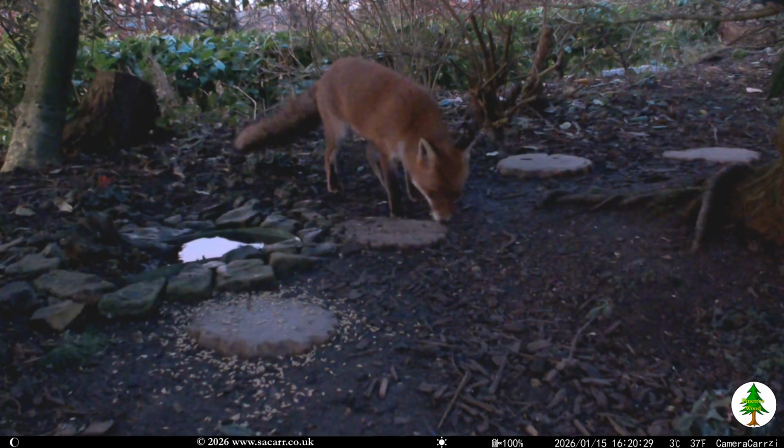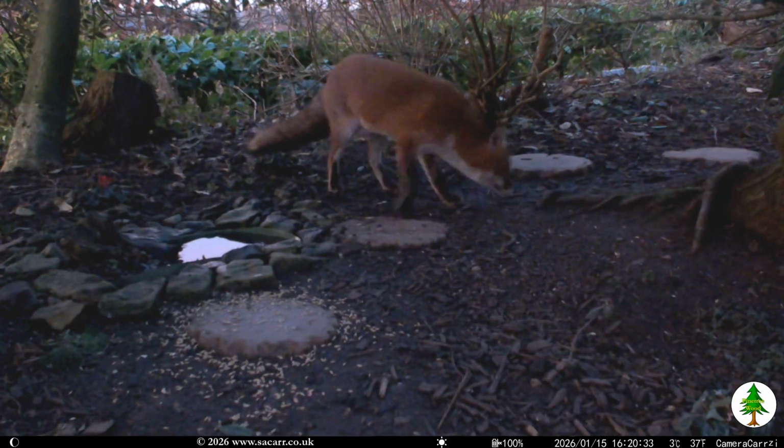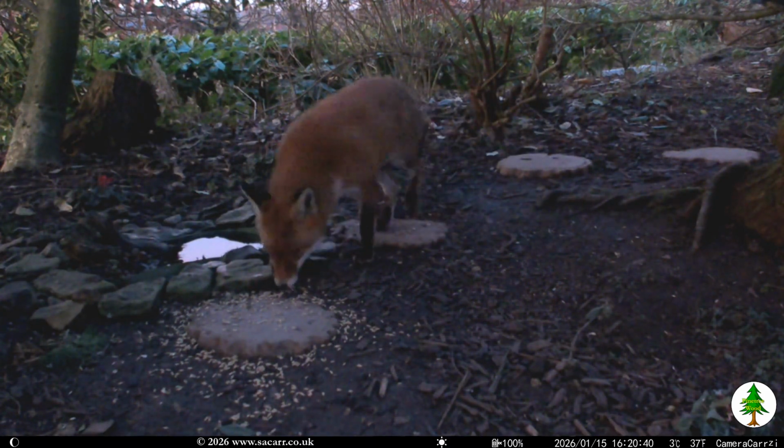Late afternoon, as the light was fading, but while the camera was still in daylight mode, it caught a colour video of Ginger. 4:20 was a very early visit for one of the foxes.